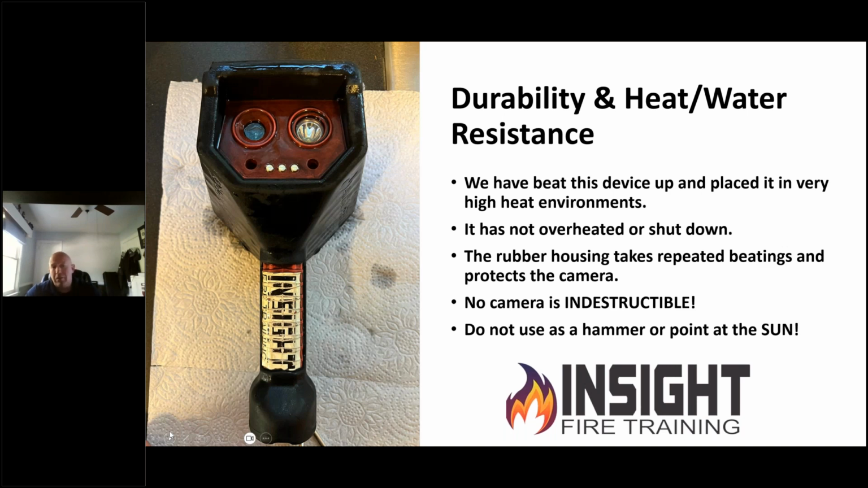I must mention that Seek is one of 2 manufacturers that has redundancy built into their lenses. If you break that lens, there's another lens behind it and the camera will still work. You can get through the firefight, get back, and then have the lens replaced. If you break any other lens on the market besides a Seek or a Bullard, you're done, because as soon as you shatter it, it goes straight into the detector, and you could ruin or damage or permanently ruin the camera at that point. This one has a lens on top of another lens that's proprietary that makes this camera even faster.